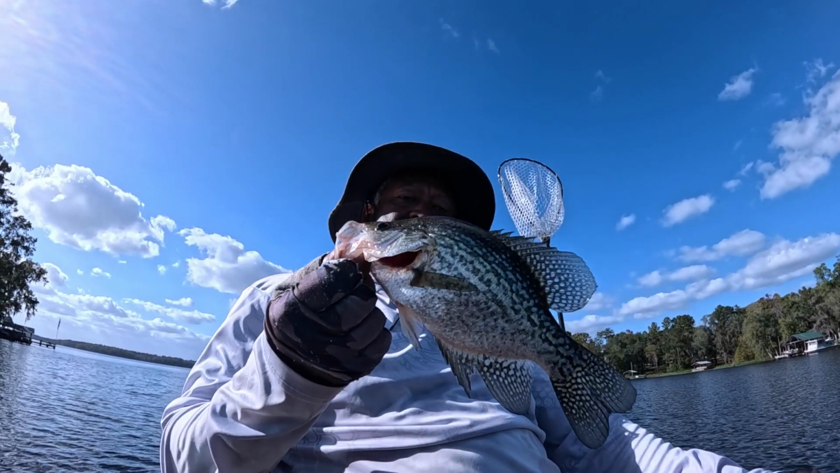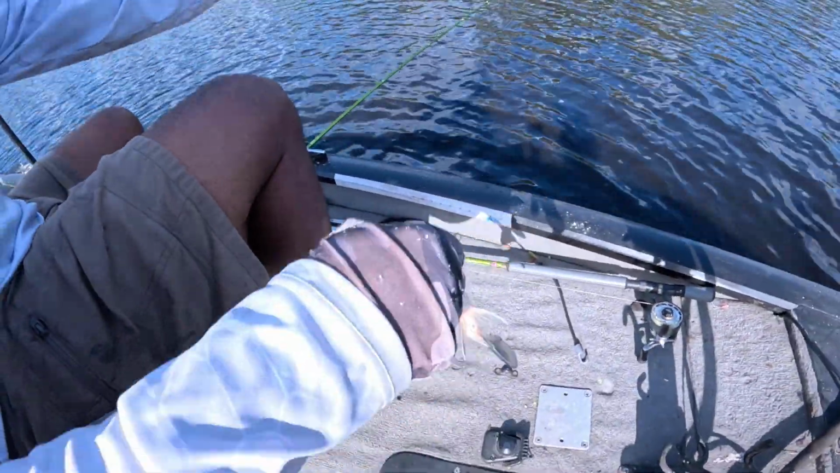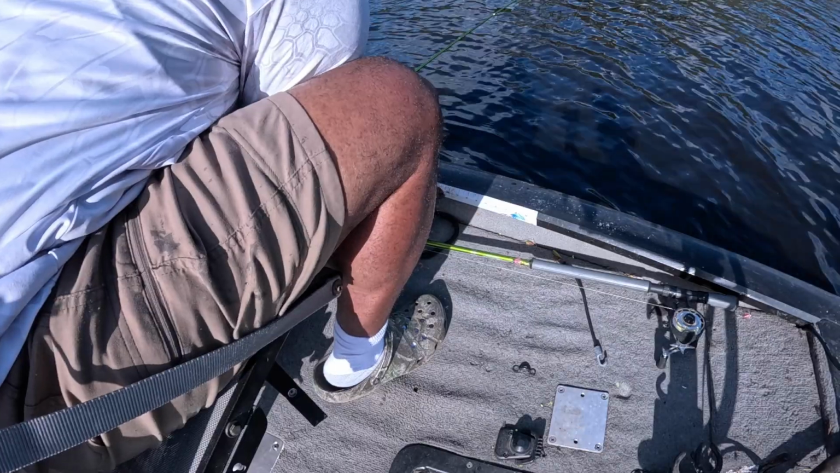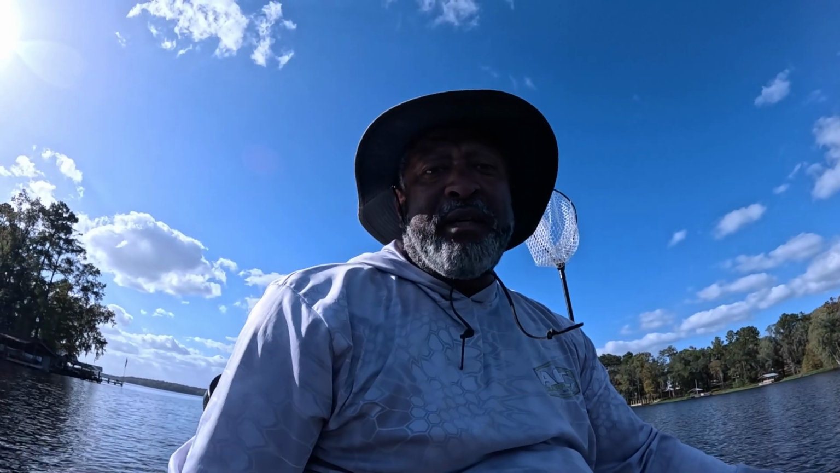Let me measure this fish, see how big it is. That is a 10 and a half. I'm going to put this fish back there in the live well. I don't know if I'm going to end up keeping it or throwing it back out there, so I'm going to put it in the live well for now.